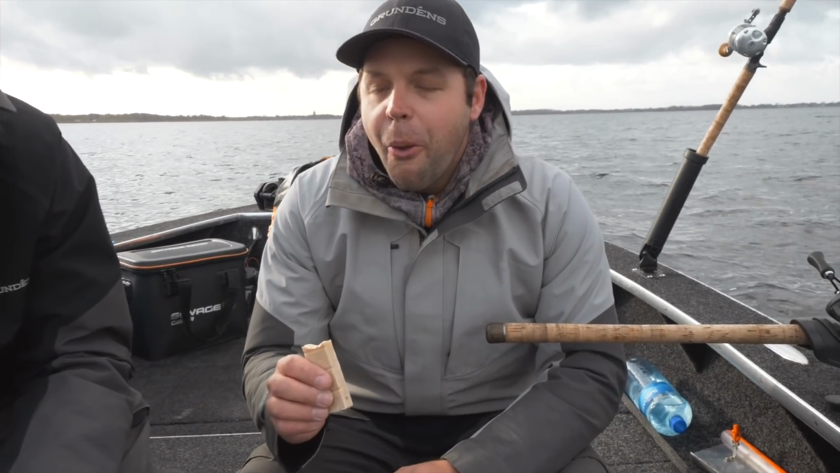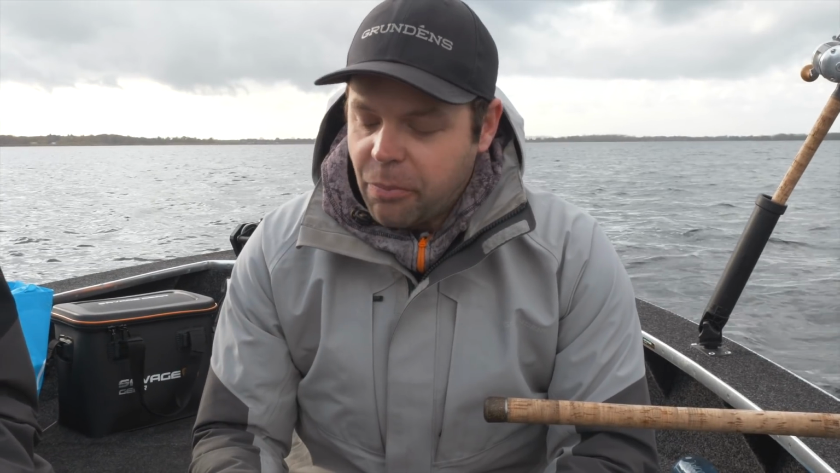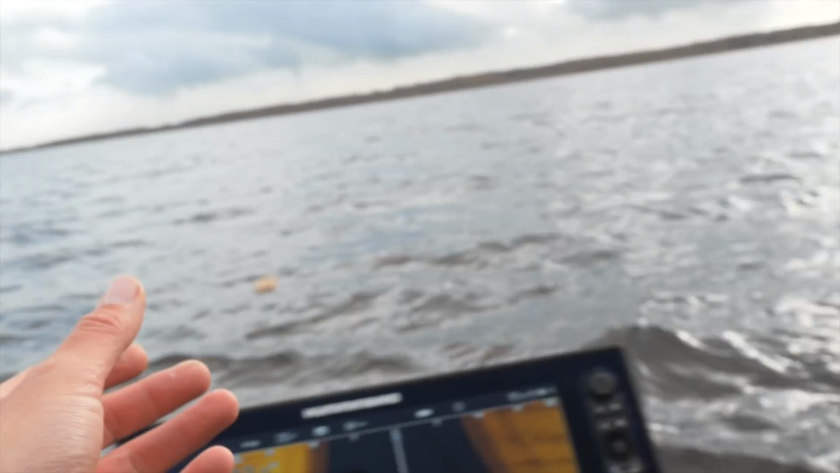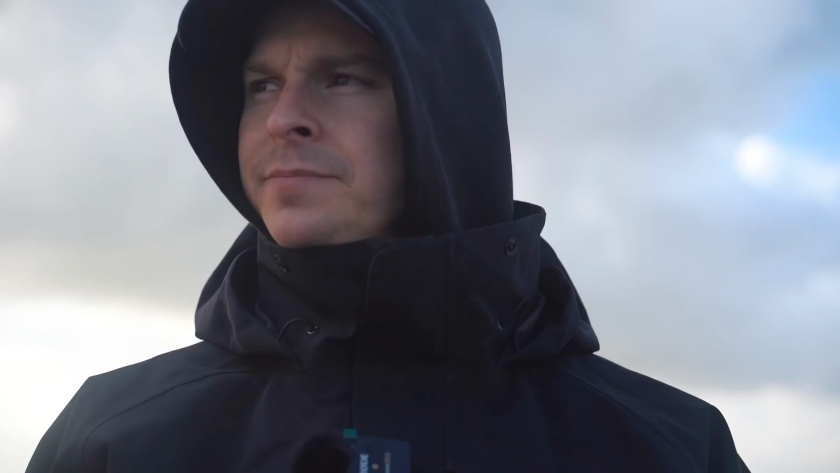He actually likes it. I'm scared now. It's good. It's like milk chocolate with hazelnuts. All right. It's nice. See if we can turn the seagulls vegan as well. But this one is approved.